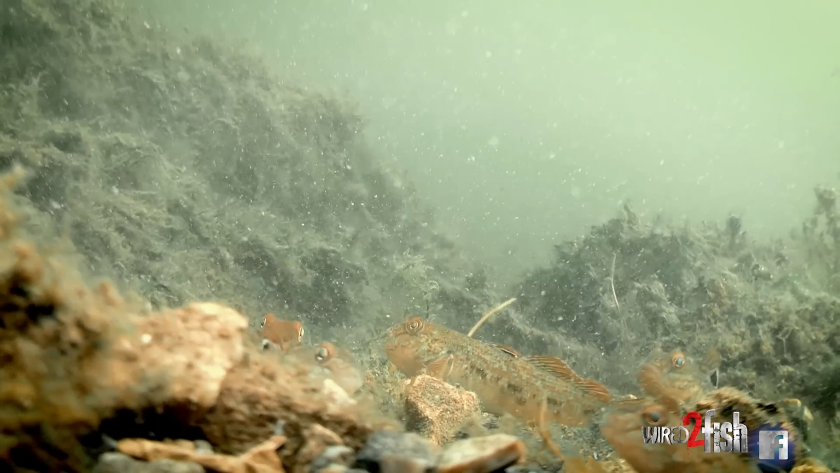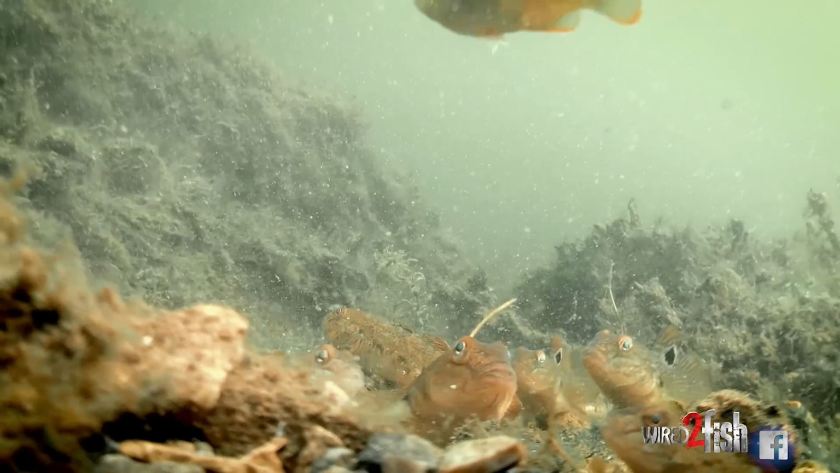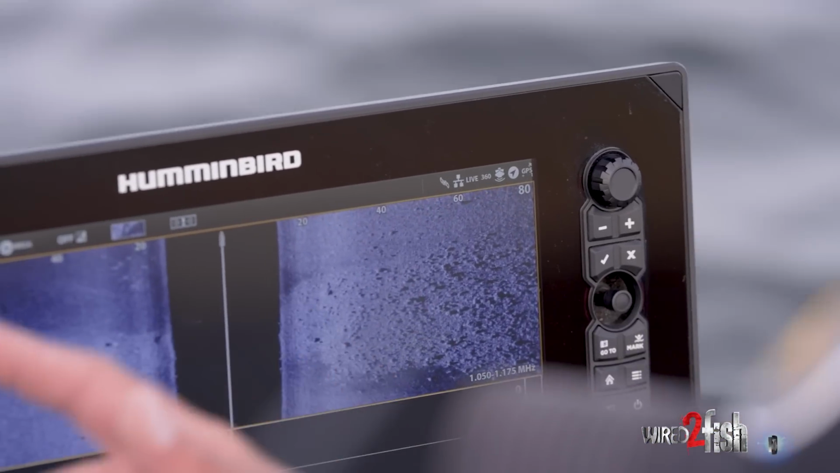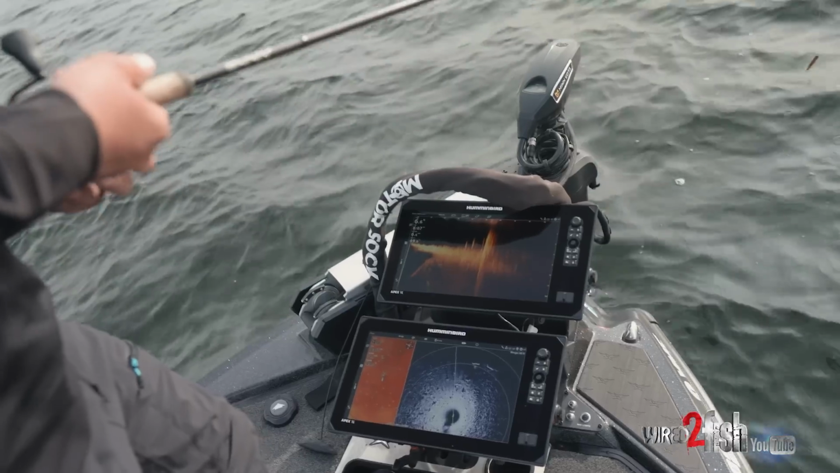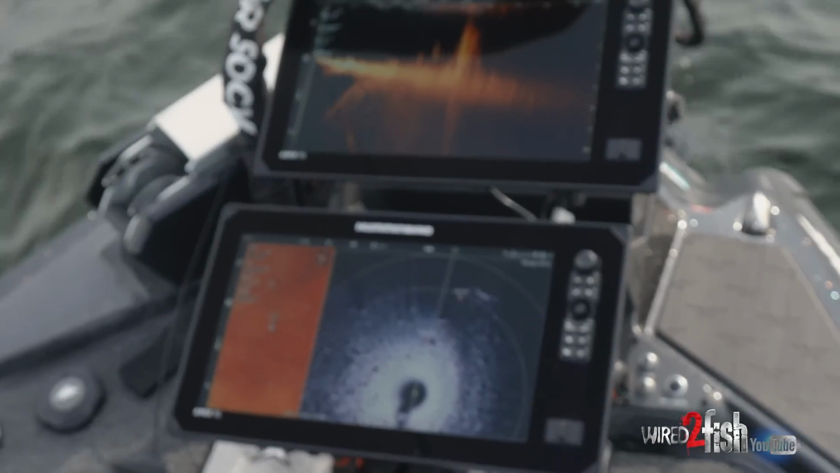So these fish are primarily feeding on gobies, which live right on the bottom down in those rocks. So ultimately, when I find these little sweet spots, I'm gonna hop up on the bow, and then I heavily rely on my 360 so I can make precise casts to those little sweet spots.